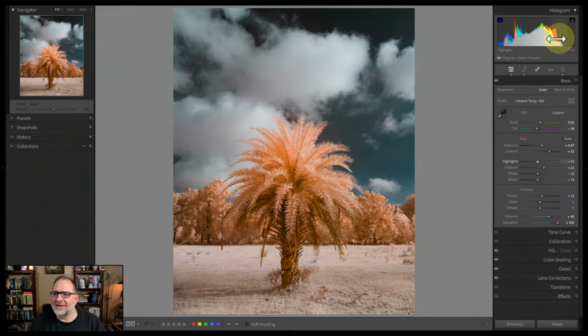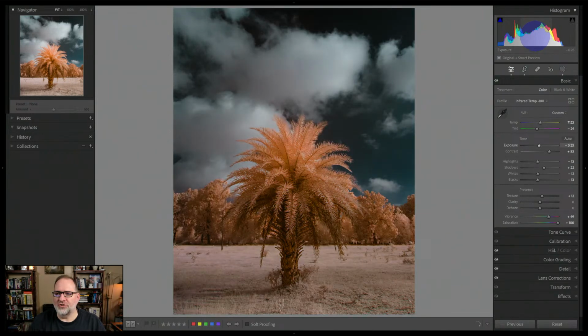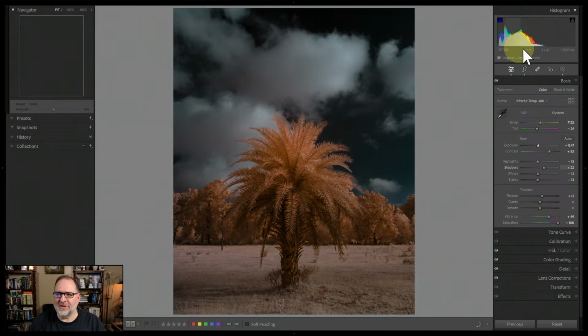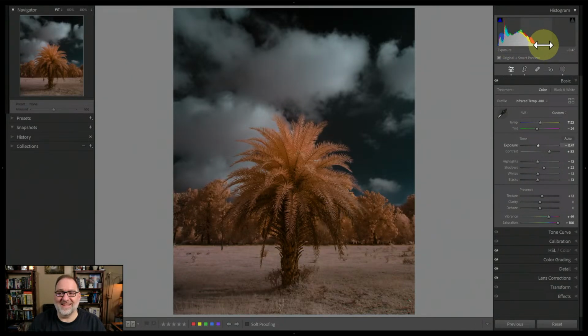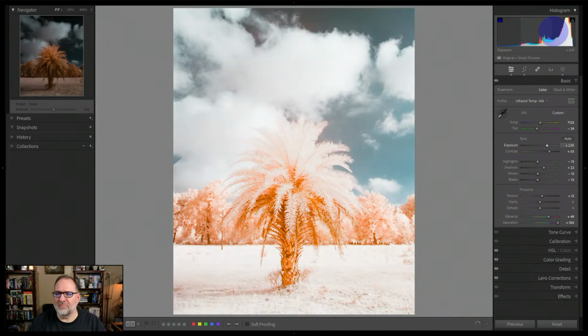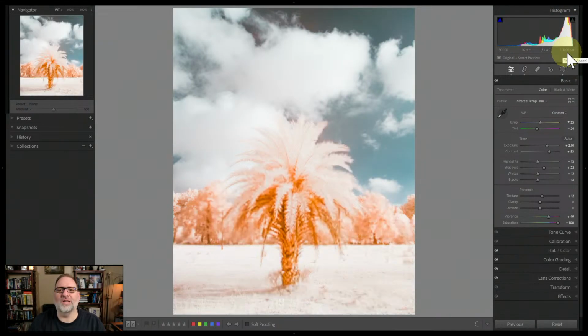There's no perfect histogram, but if I was to drag down, you could see how the histogram looks where everything's bunched on the left. Now you could see that it's clearly underexposed. If I was to grab and drag to the right, and you see everything bunched on the right, you can see things are clearly overexposed.